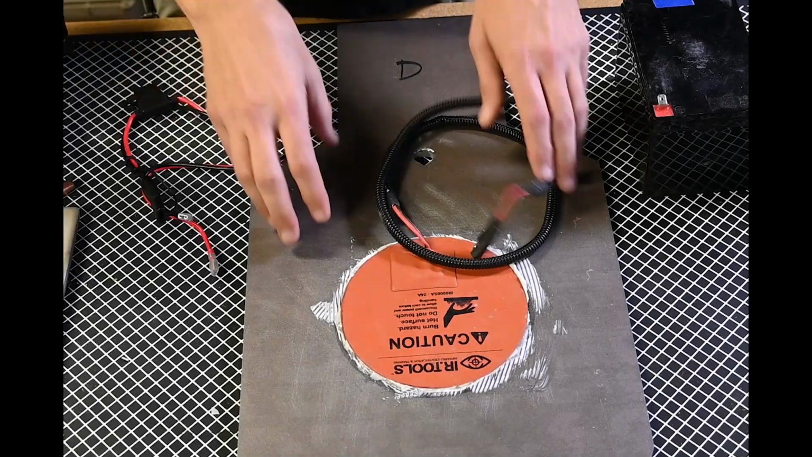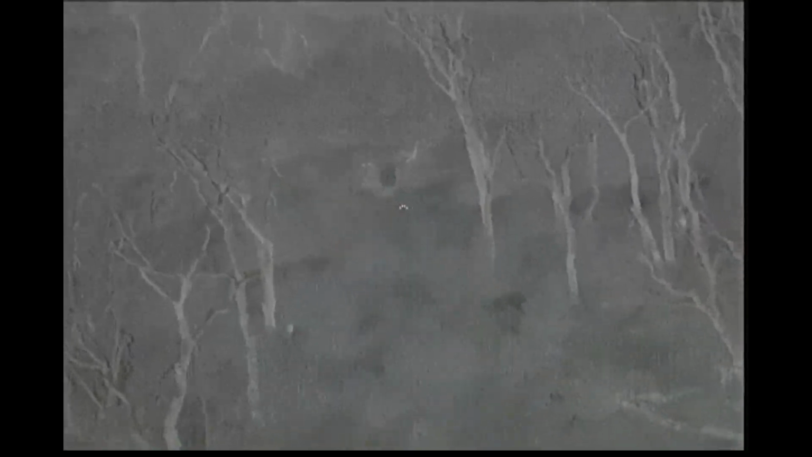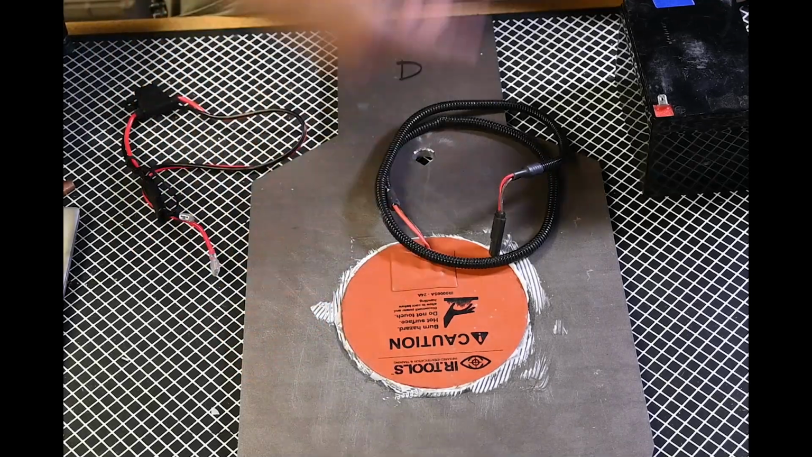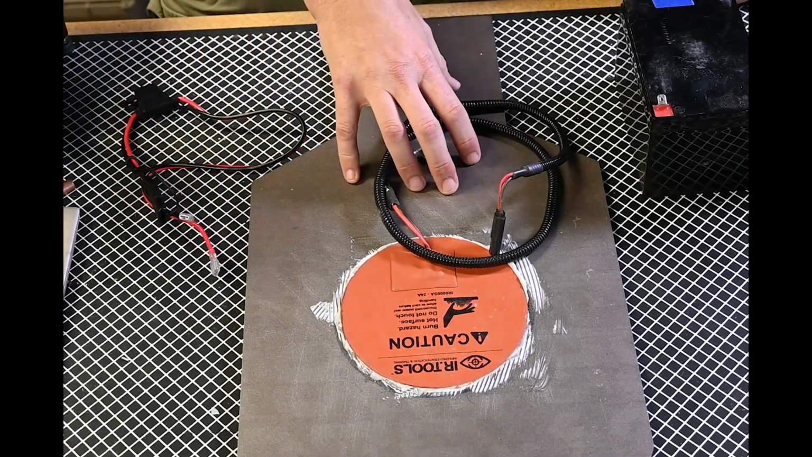Obviously in summertime, they soak up more sun and more heat, and that can carry over into the nighttime. But especially if you're in a cold environment, these things will disappear. You have a very hard time seeing them. So to make thermal do what it does best, you want to heat it up. And this is one thing I found is just a very, very good system.